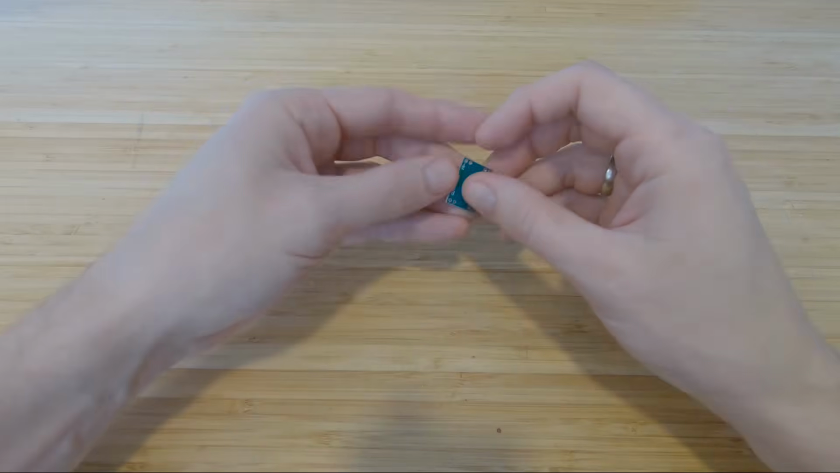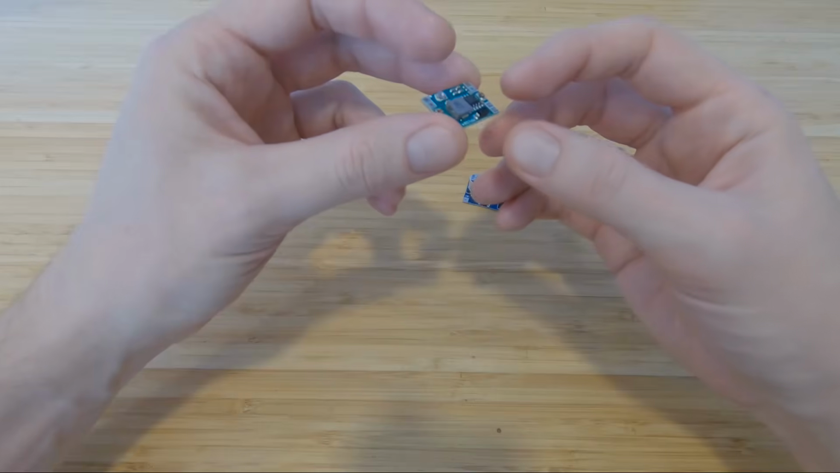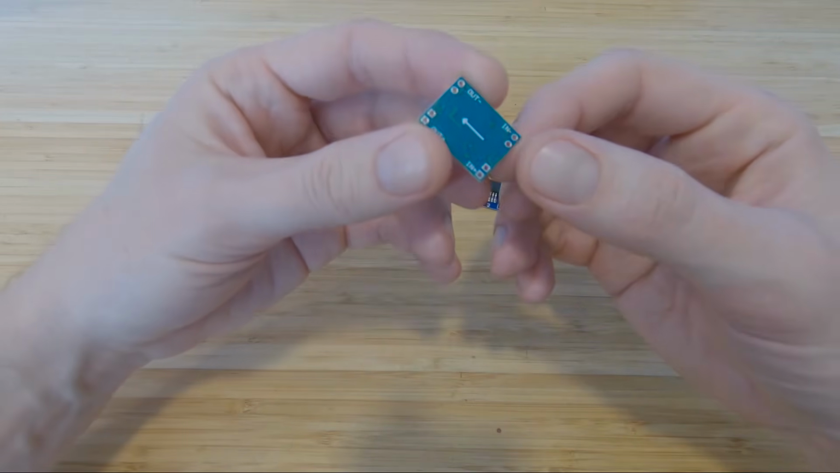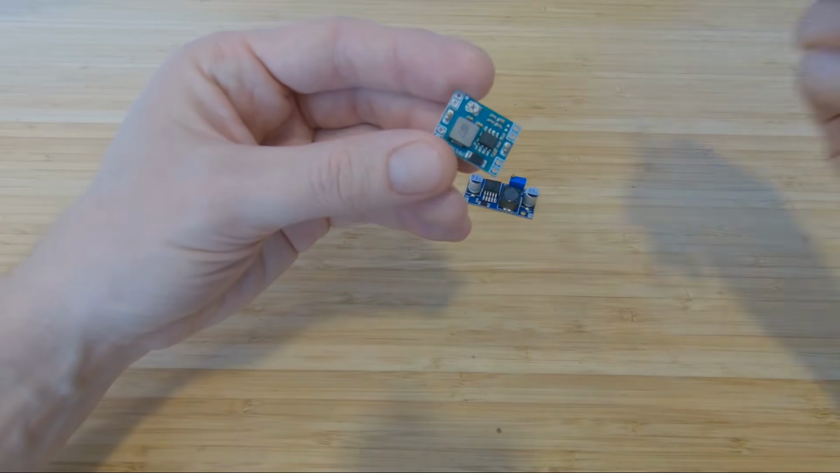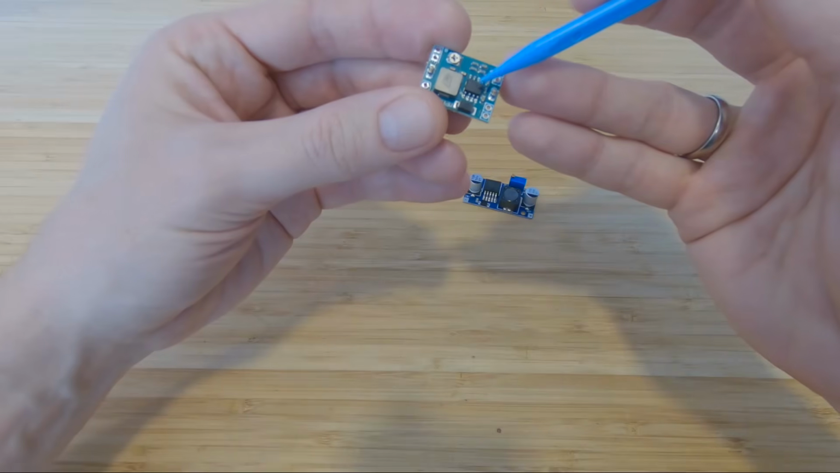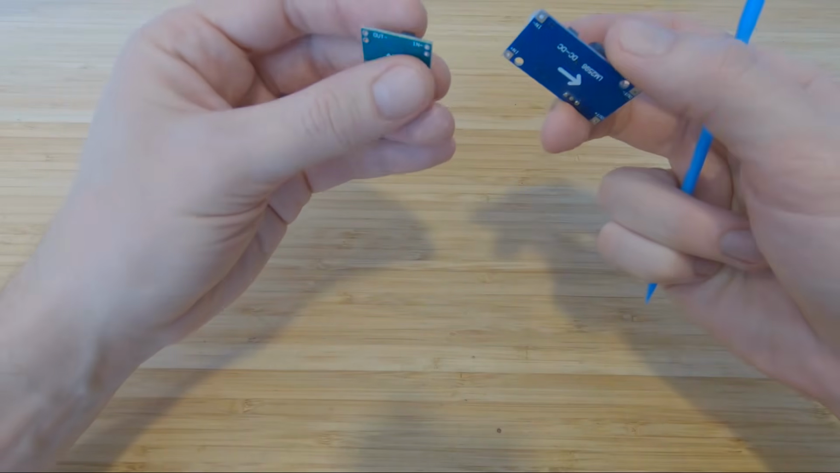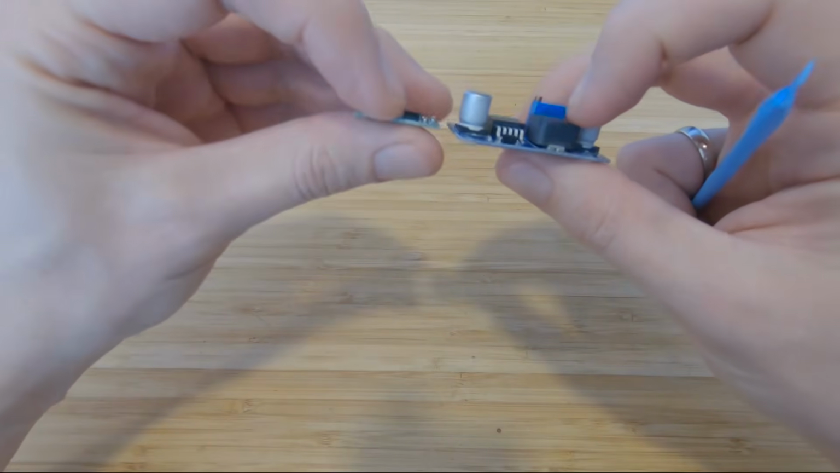So what's our conclusion? You can use this buck converter for, I would say, 1 amp, 1.5 amp. It definitely needs cooling, but the benefit is that it needs only cooling on the IC. The other thing is that the size of these are day and night.